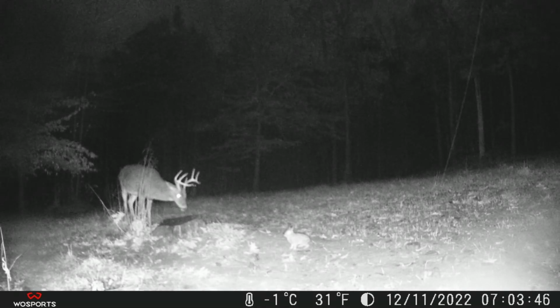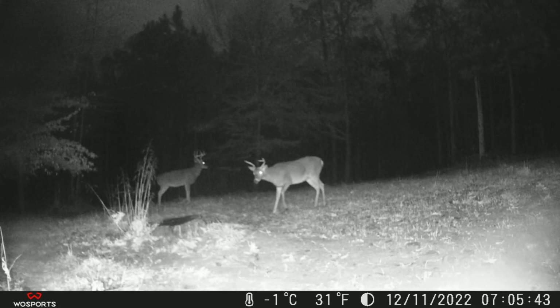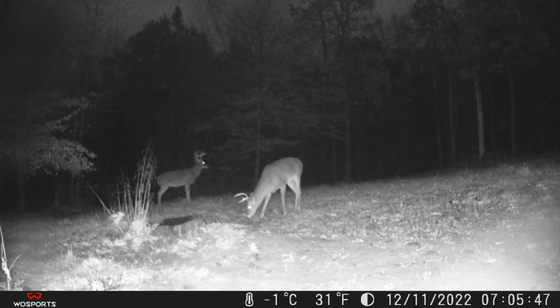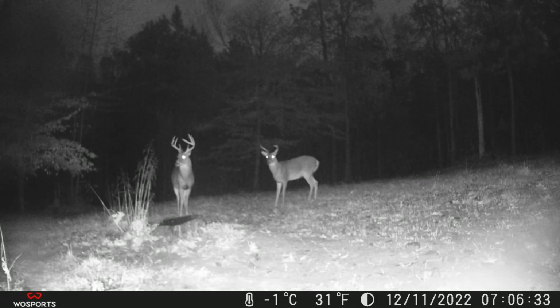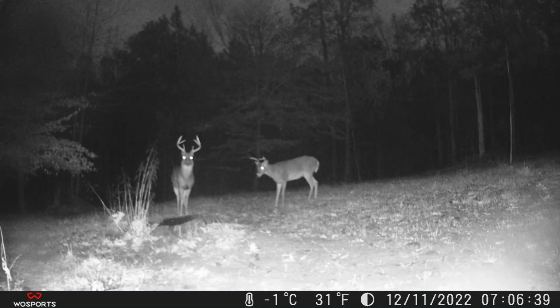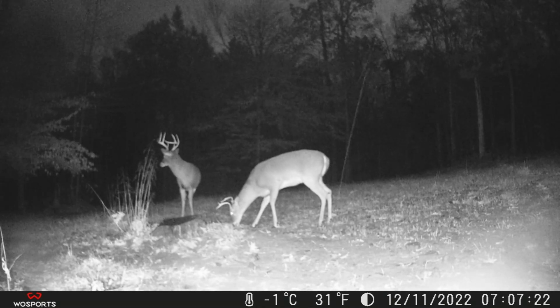You can see it starts with a buck that we've seen a lot on the property eating at the corn pile, and then a second buck shows up, and the difference between the two bucks is pretty obvious. The antlers of the first one are bigger and more prominent than the second buck. But what happens next is kind of unusual and was a bit surprising to me. So let's watch the action for a little bit.